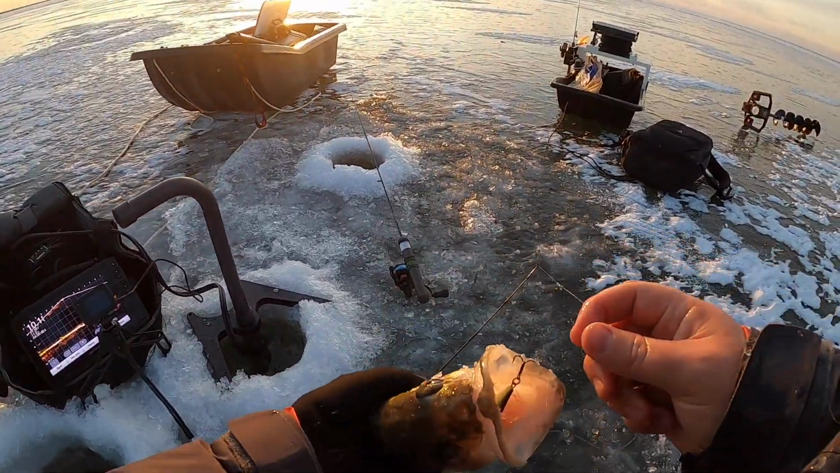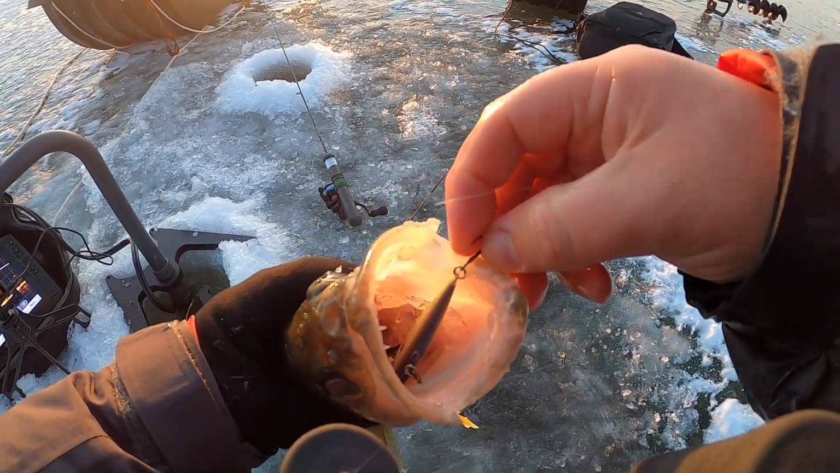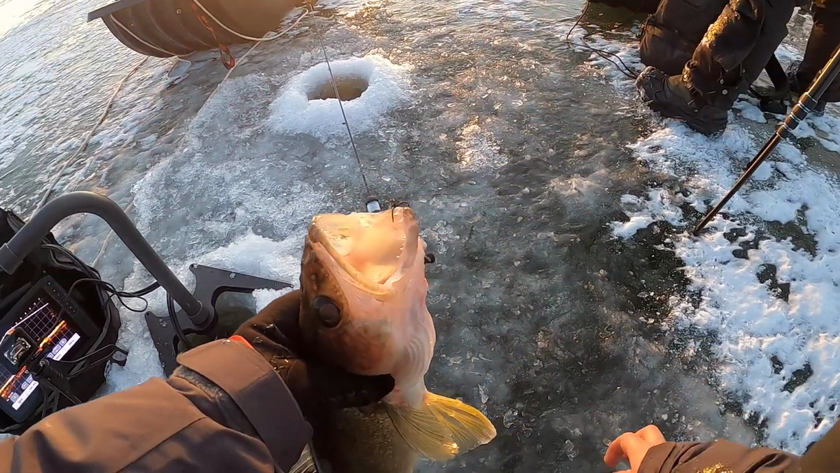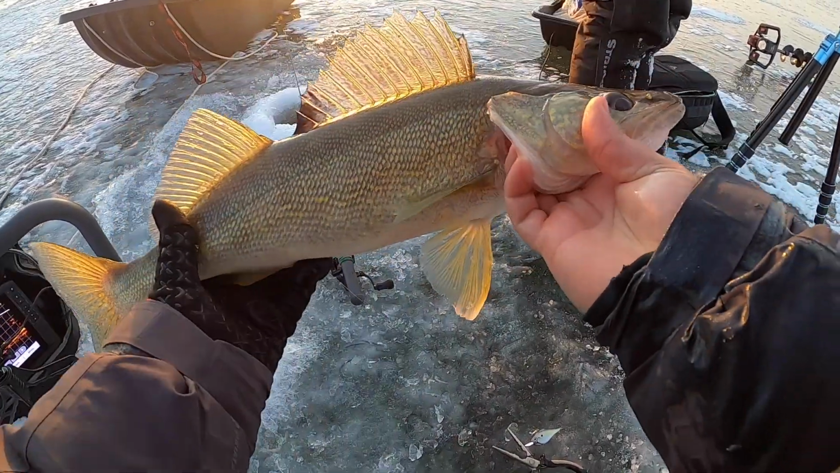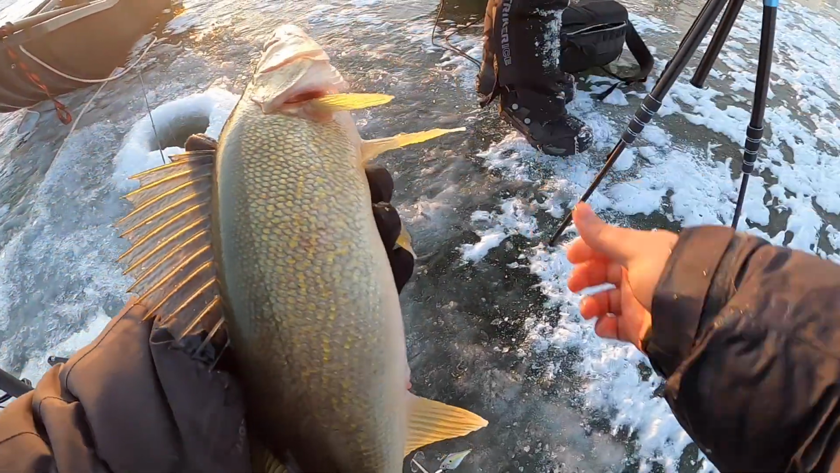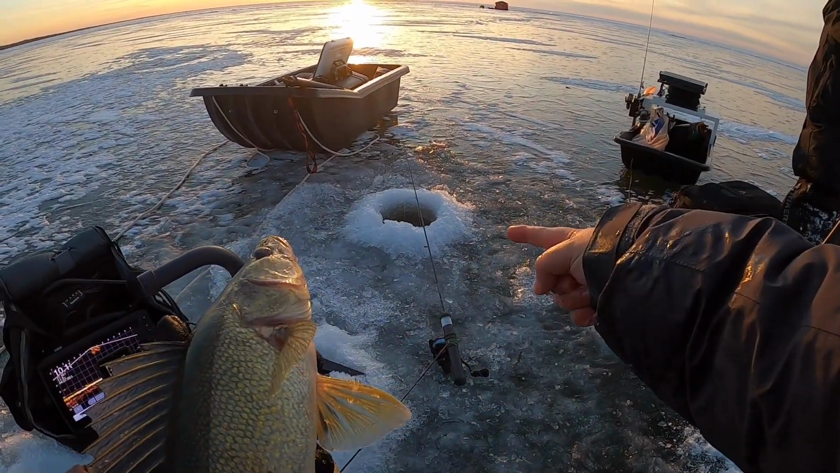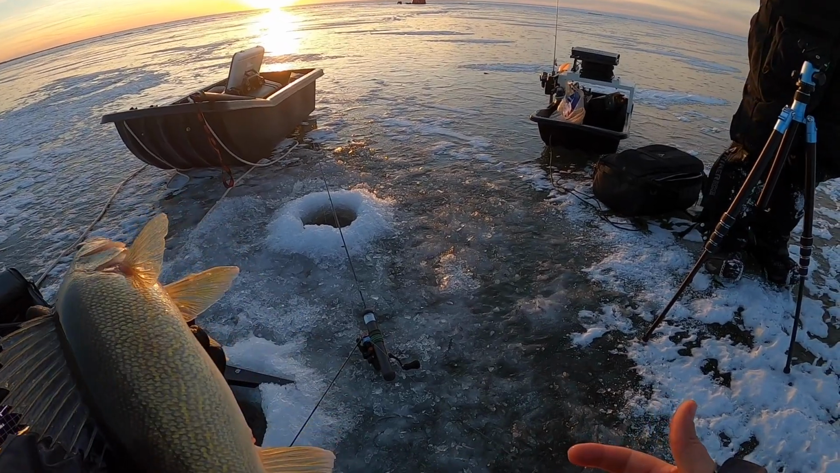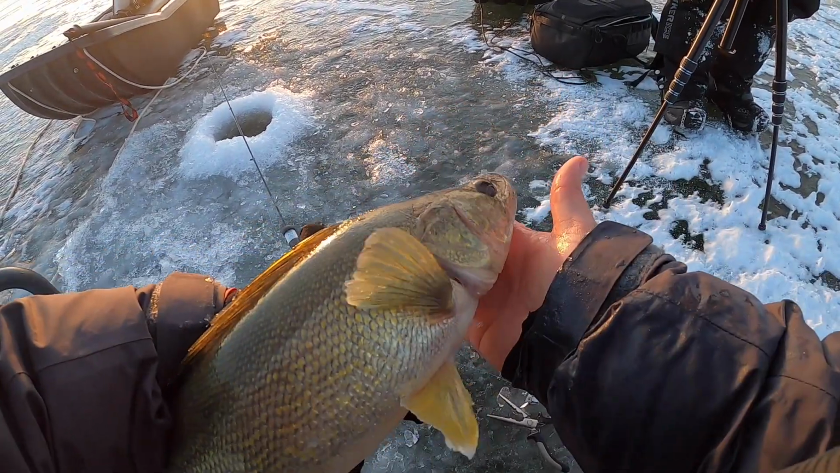He came in and just inhaled the Rippin Rap, and he's not done fighting. That's a crazy thing about that shallow water, isn't it? Well, that one came in and absolutely smoked a rattlebait just how you want them to. But obviously rattlebaits aren't always the deal. So the biggest advantage you can give yourself is putting down a dead stick, rocking something more subtle. Worst case scenario, you call them in with the rattlebait, you finish them off with the dead stick. Best case scenario, they eat the Rippin Rap.